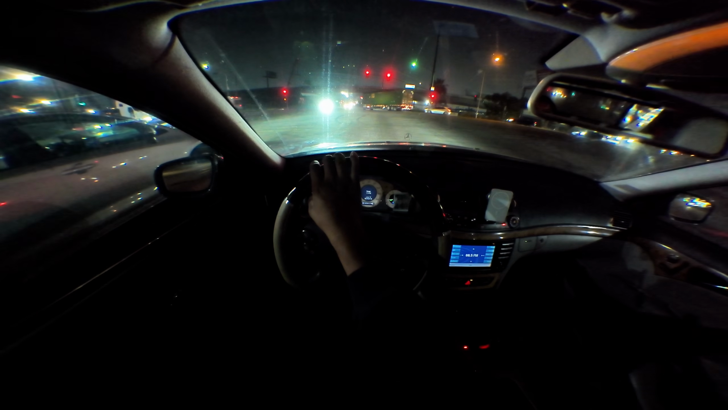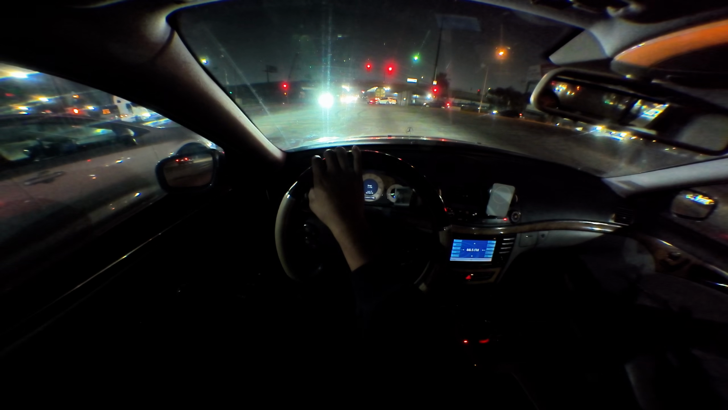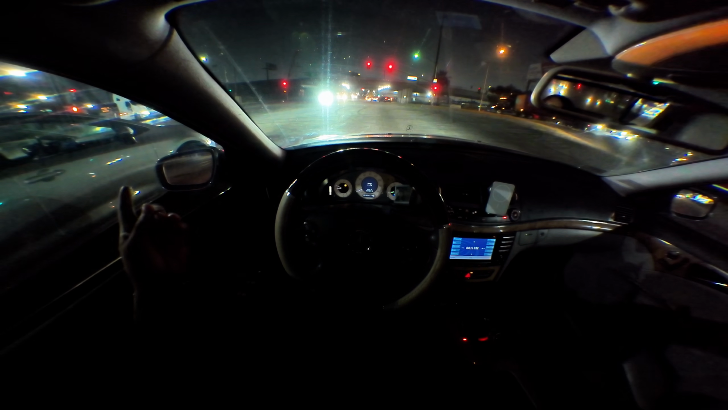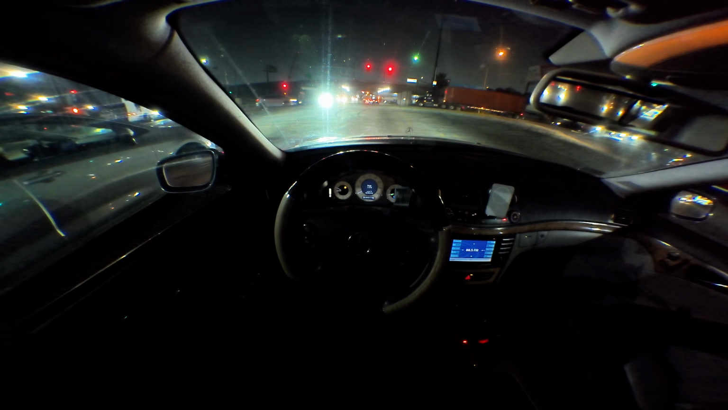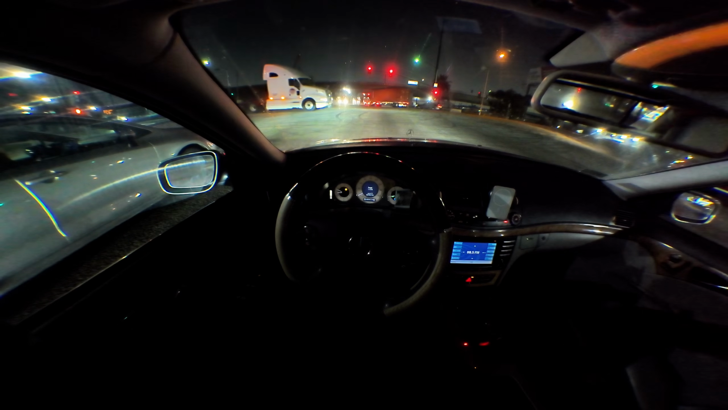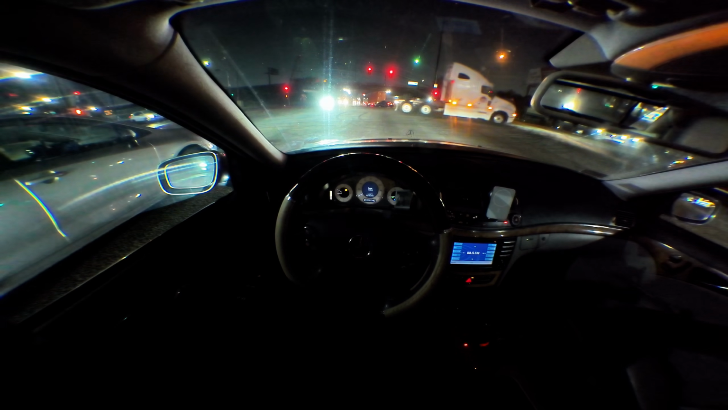Is that shit through here? No, but I mean, usually I go through here. Because, well, the 91 and just go straight to the 605. Let's go to internet. Just playing. JK.